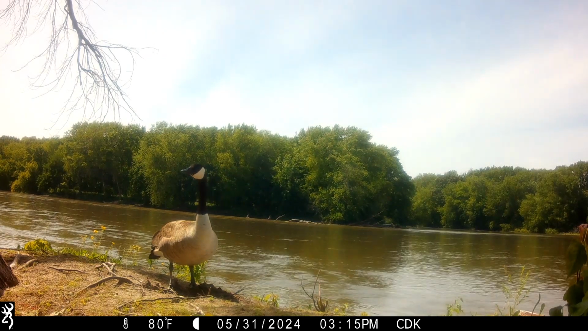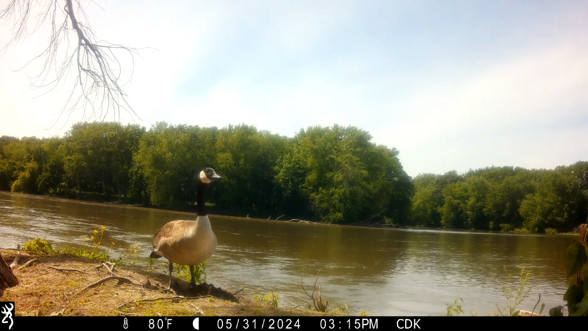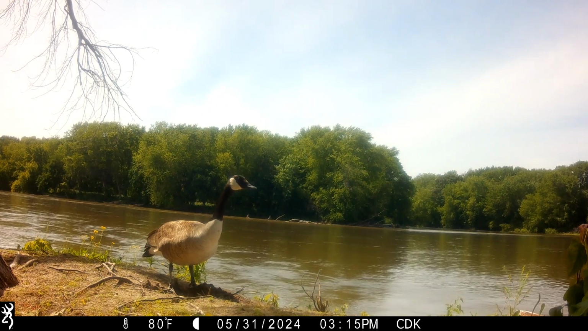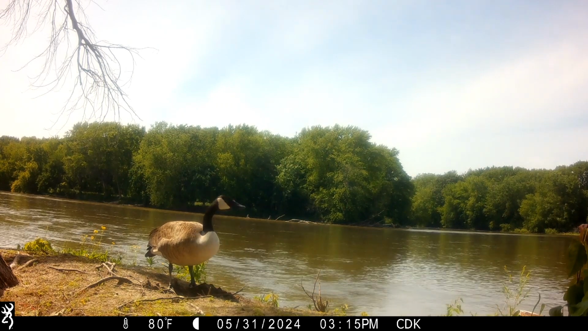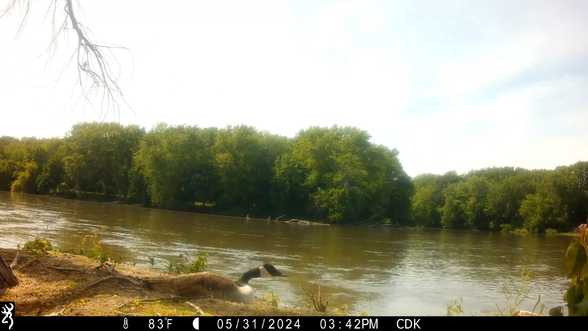At 3:15, hours later, the mother finally returns, and you can see that she's looking around to see that there's something different, which there's a camera set up and a solar-powered battery pack, but she's making the decision right now whether or not to abandon the nest or continue incubation.